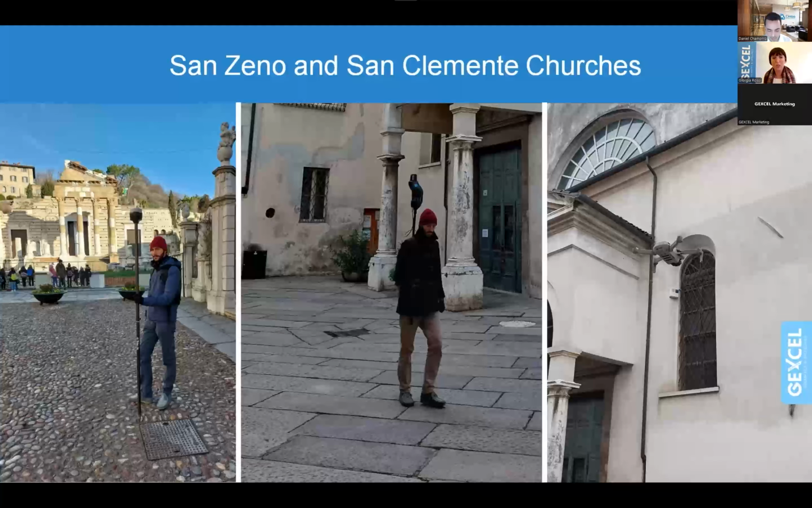So the goal of the project was to document both churches in order to prepare a financing project. The idea is to restore these buildings, these churches, and the very first need was the documentation of the buildings in terms of geometry, state of the art, and also materials, in order to plan the whole financing project.